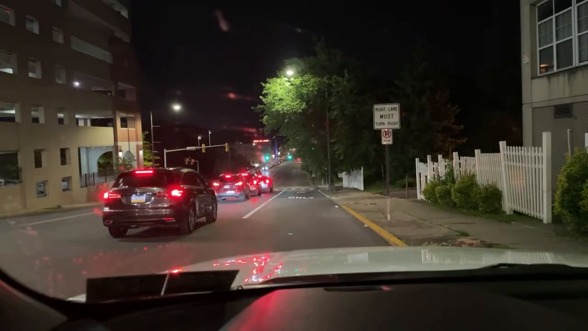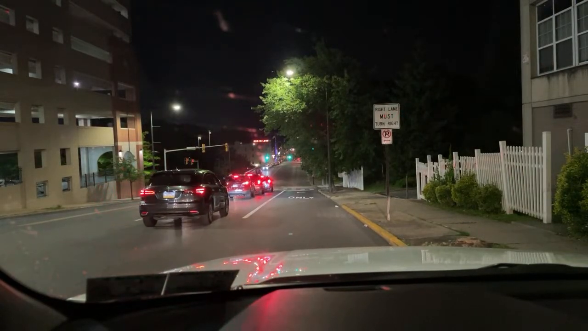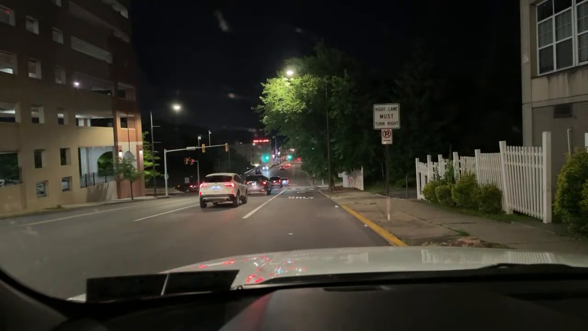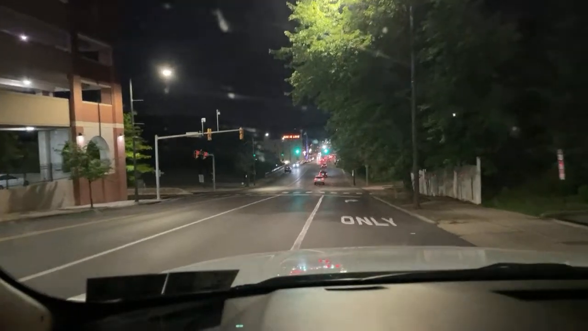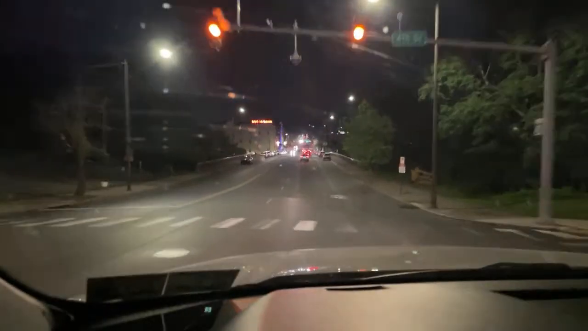Ooh, I got the dog, but that appears that could be a nasty one. Oh, there's no quick way to get there from here. I got the dog, but that looks like that could be a barn burner. Okay, let's monitor it.